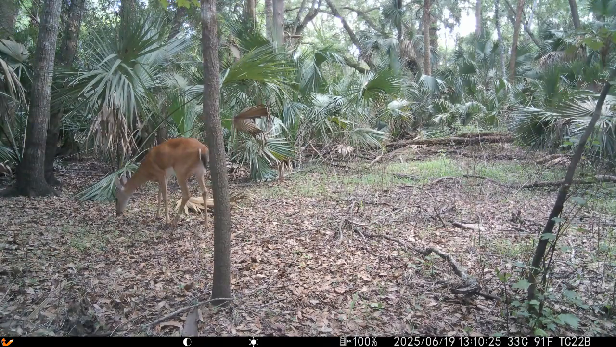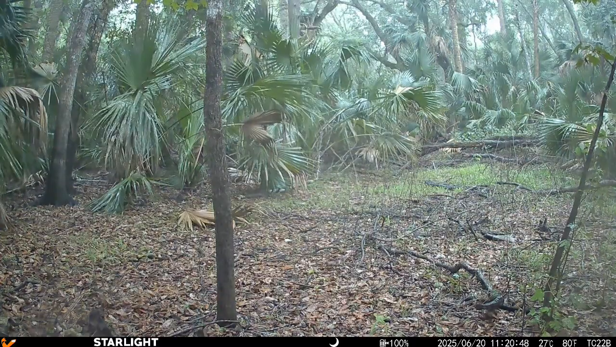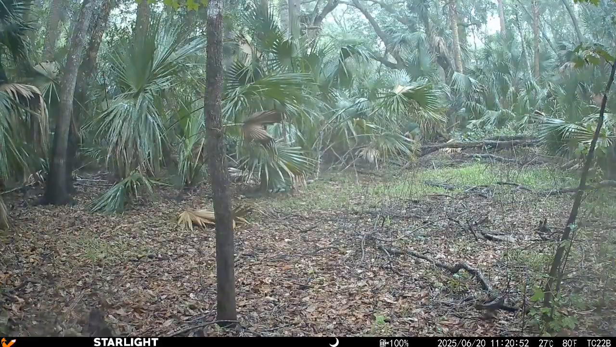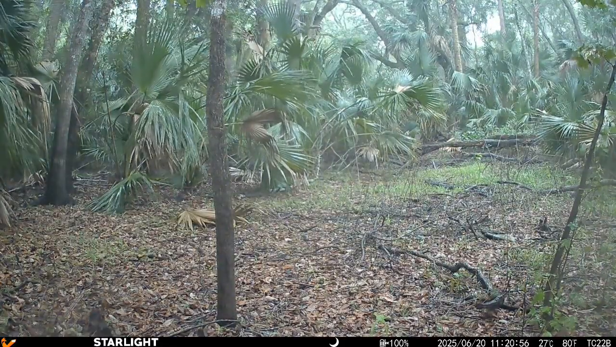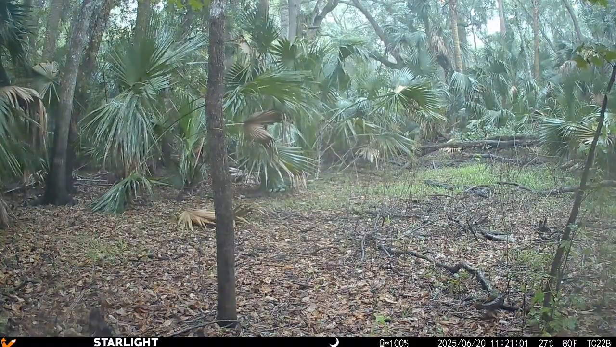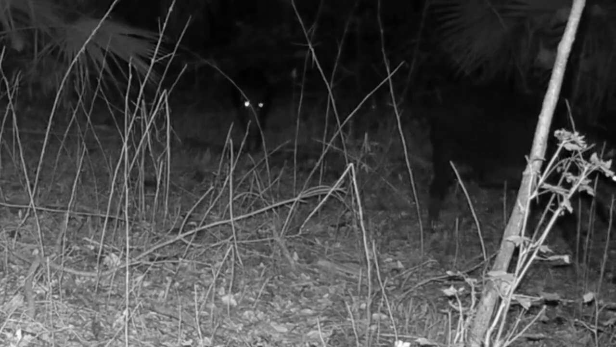And their reflexes are pretty good, and you ain't catching this deer. Yeah, that was deer in the rain.